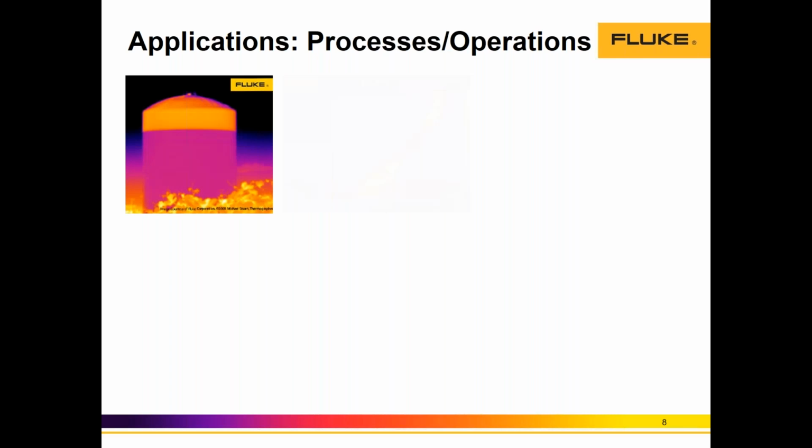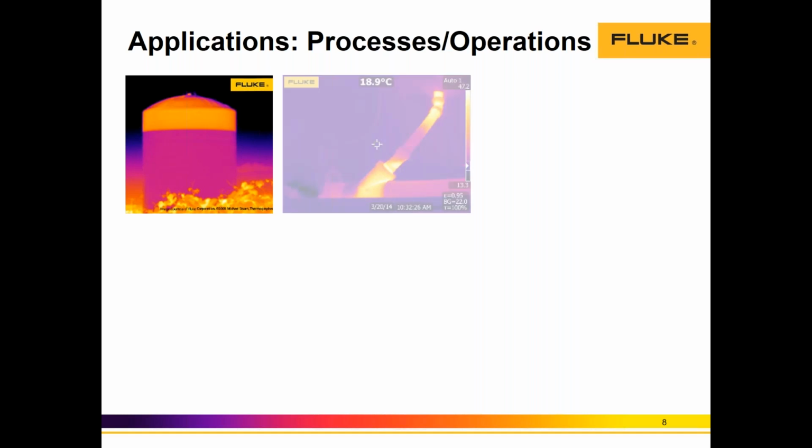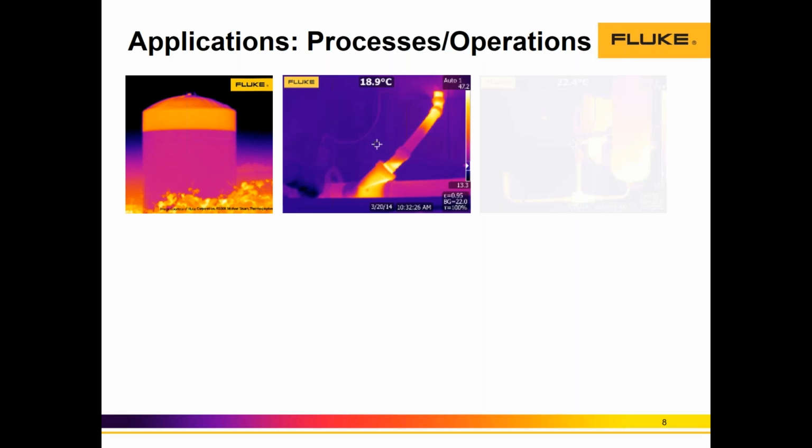Also, another key application in process manufacturing is process and operations. And thermal inspections are commonly used to monitor equipment capable of enduring high temperatures, right? In these segments, we've seen a lot of pain points in refractory equipment. We see that in assets such as in cement verticals, or food and beverage.